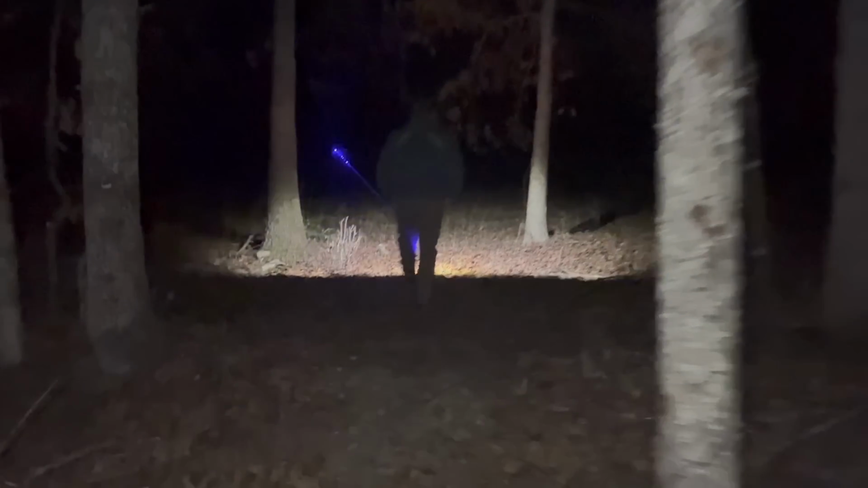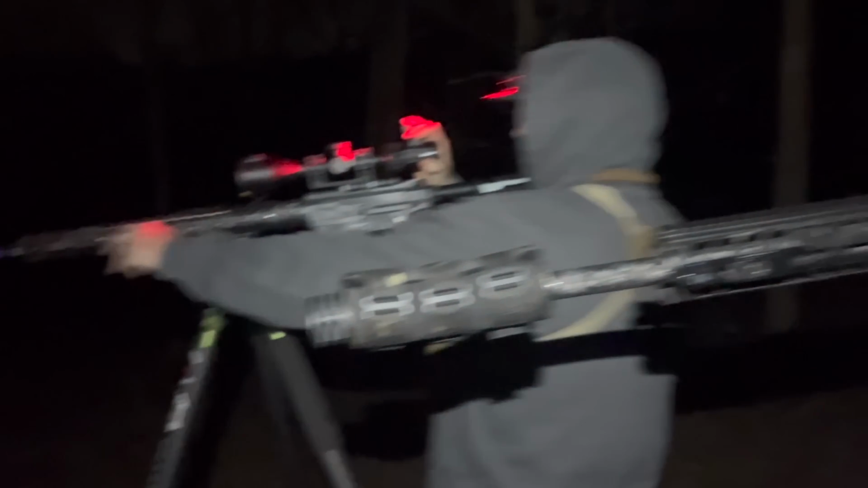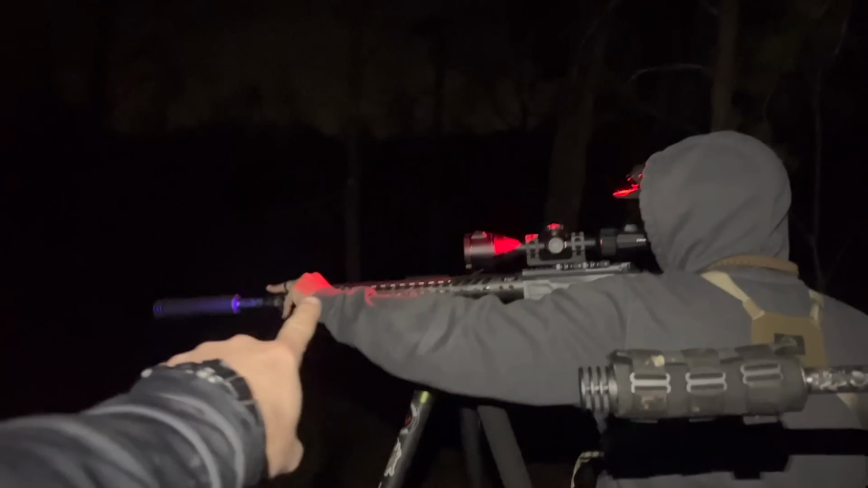Yeah, we're walking back out. We're just taking a look at how far we've been walking. We're an easy 50 yards to the edge of this field. Alrighty, guys. Got the old coyote jug up, and I want to show y'all. There's Guffey's gun.